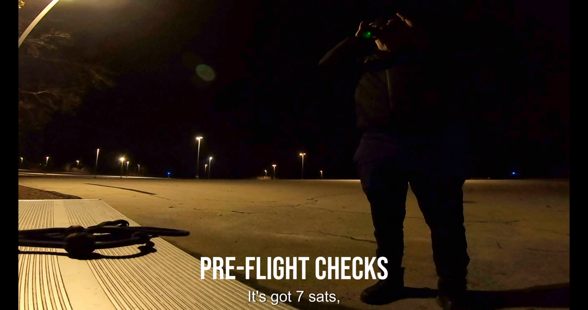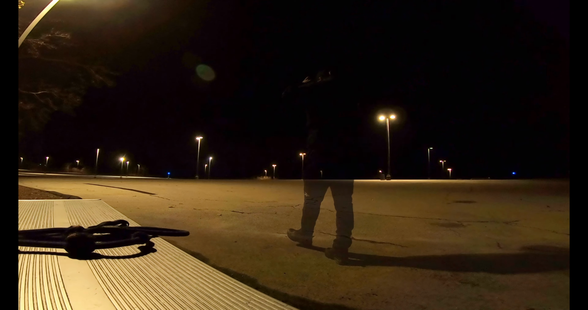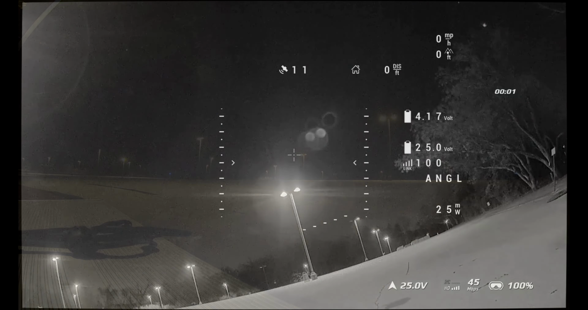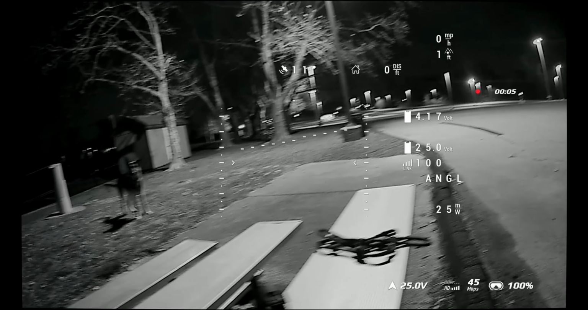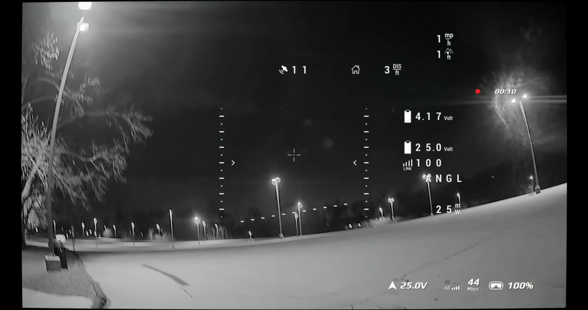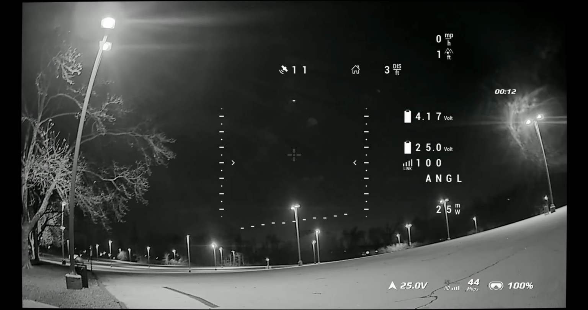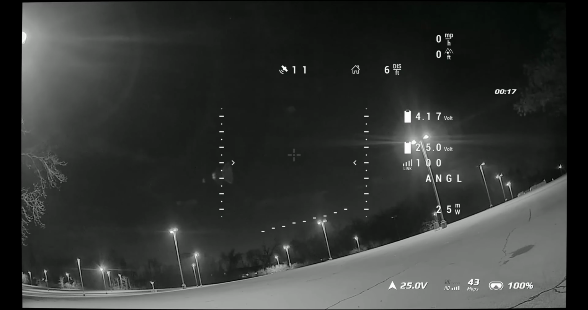It's got 7 sats, 7 satellites. Okay. Recording. Okay. GoPro. Shot. Angle mode. Good. Okay. It's working.